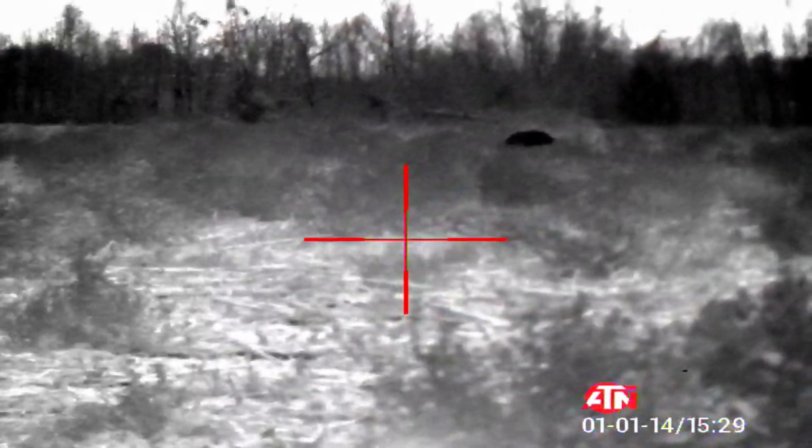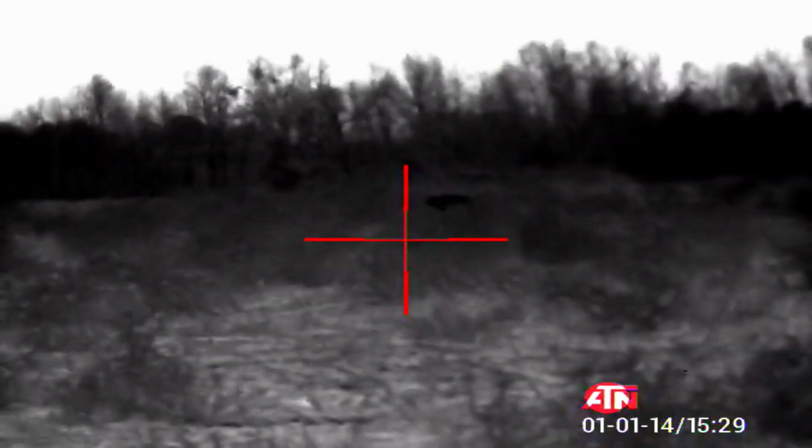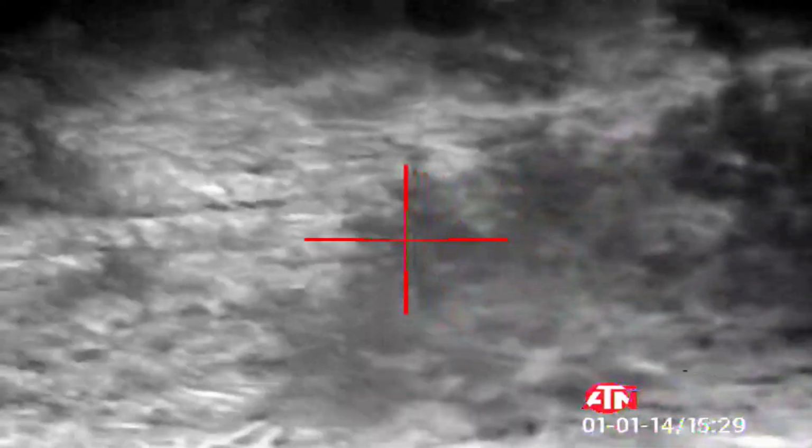You ready? I'm ready. Count it. Count it. Count it. 3, 2, 1. Don't shoot no more. I hit it. I heard it thump. No, he's not. He's going towards around the back of the pond. He's not hit at all? I don't know. I couldn't tell. I didn't hear no squeal.